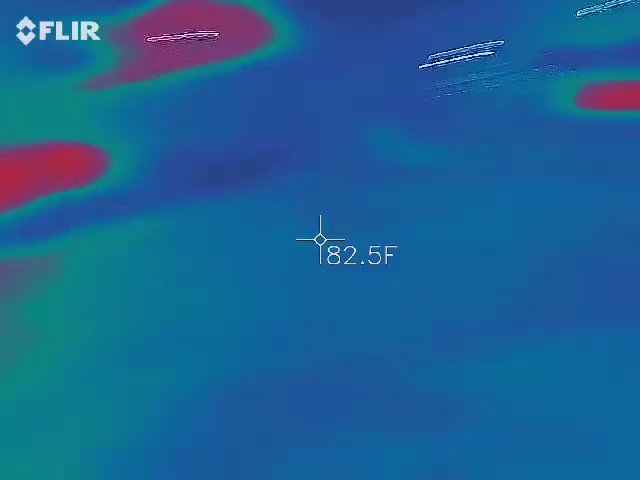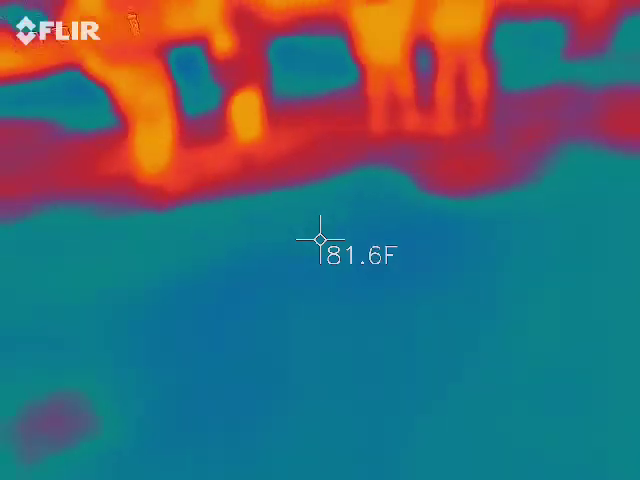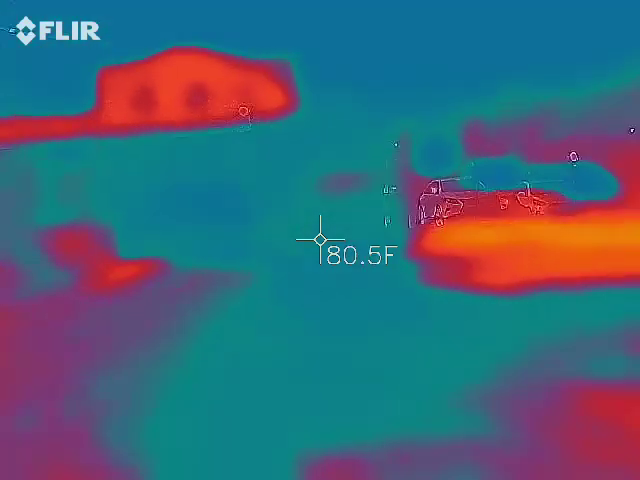Can you see the birds? Eliza, can you see the birds?